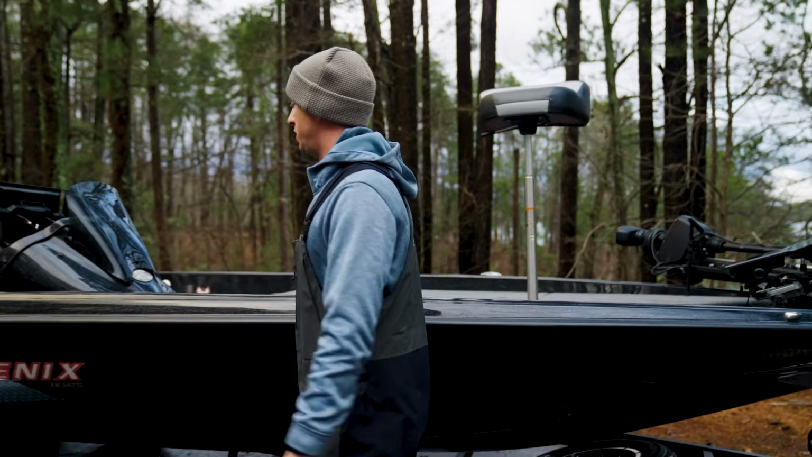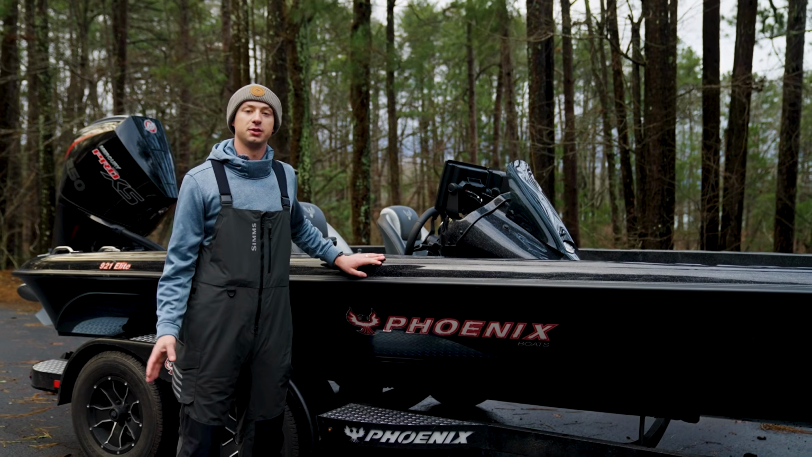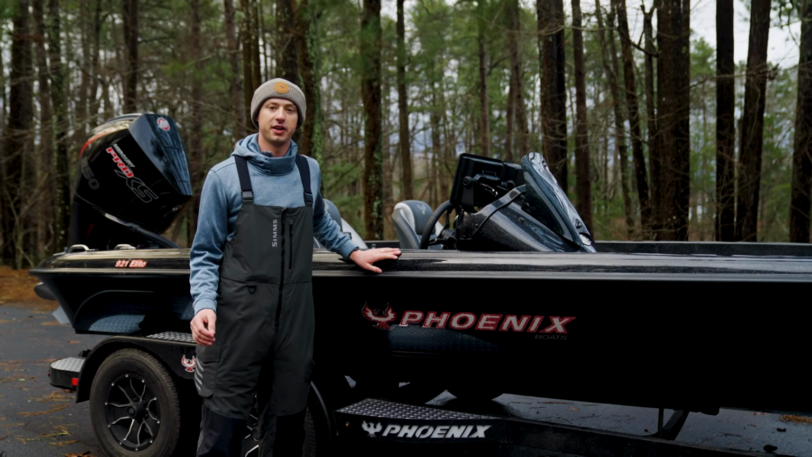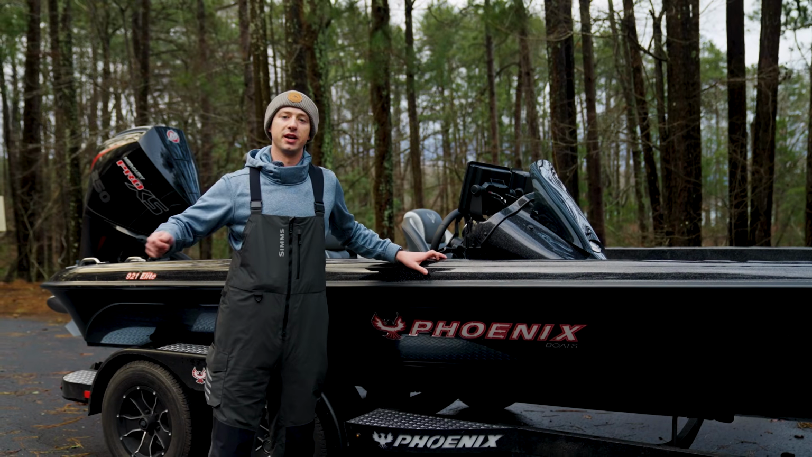Second place that you can mount your pole would be right by the console. This is going to be really popular for guys who spend a lot of time driving around scanning for fish. It allows you to have control of your big motor while turning your transducer and looking in different directions.